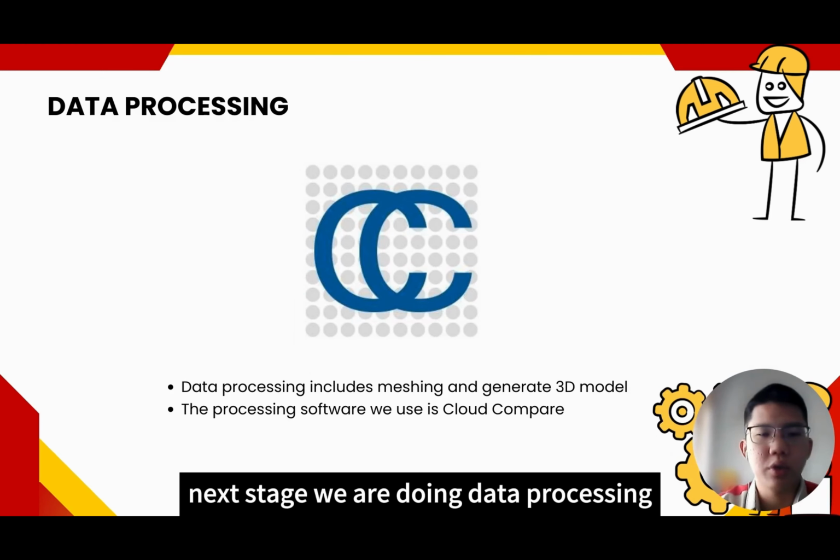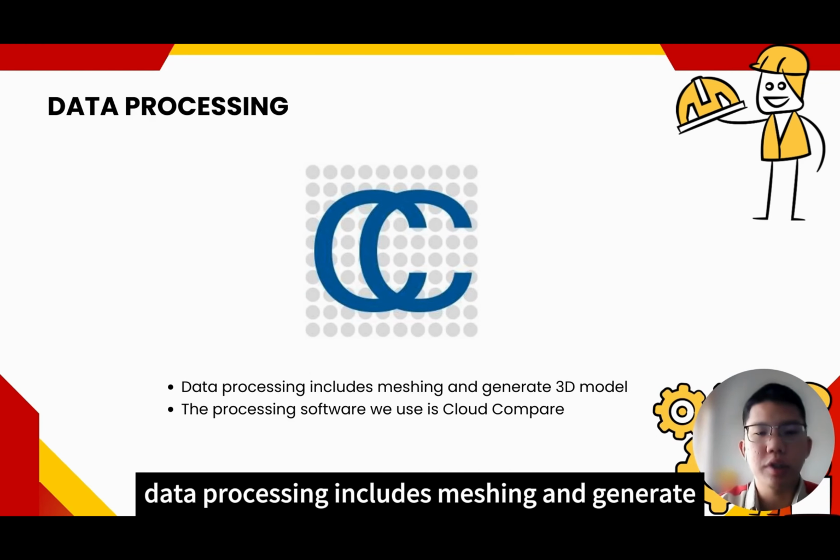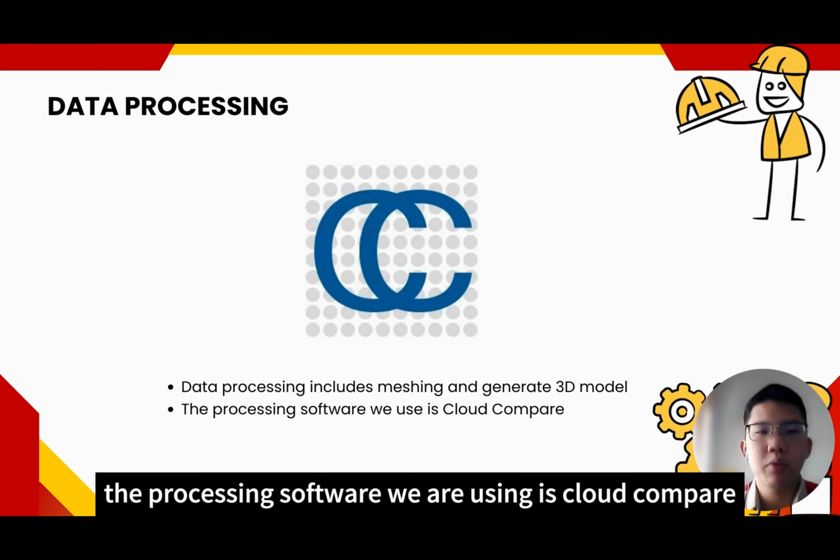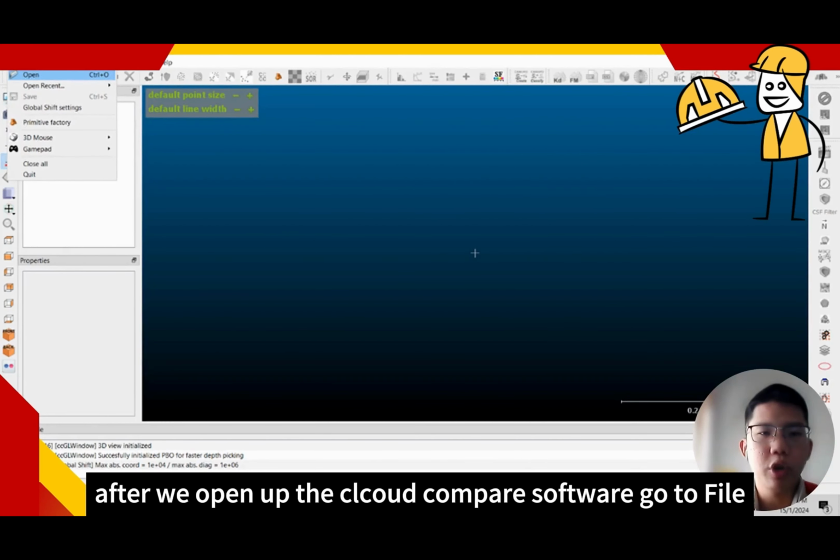Next stage, we are doing data processing. Data processing includes meshing and generating the 3D model. The processing software we are using is Cloud Compare. After we open up the Cloud Compare software, go to File, Open.